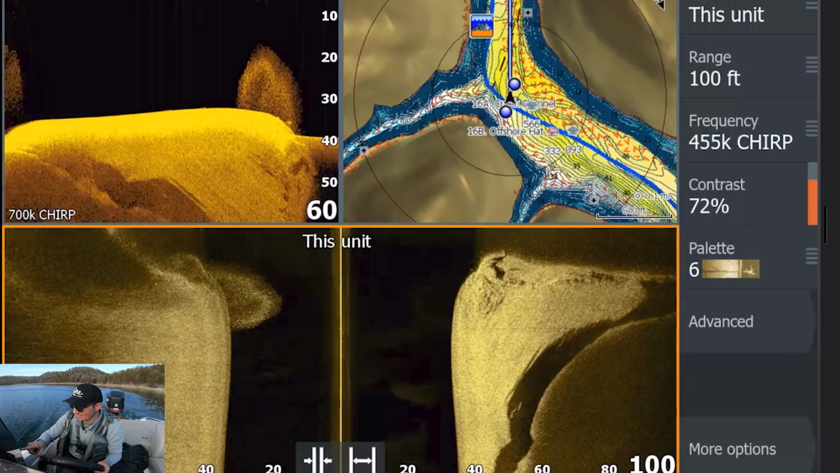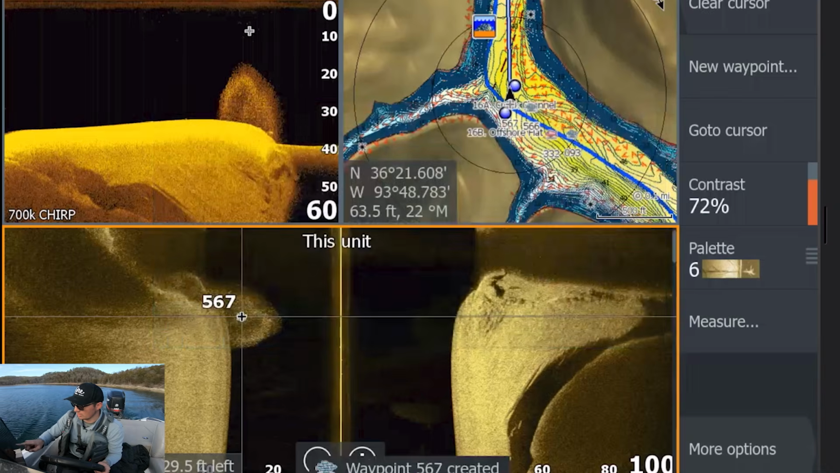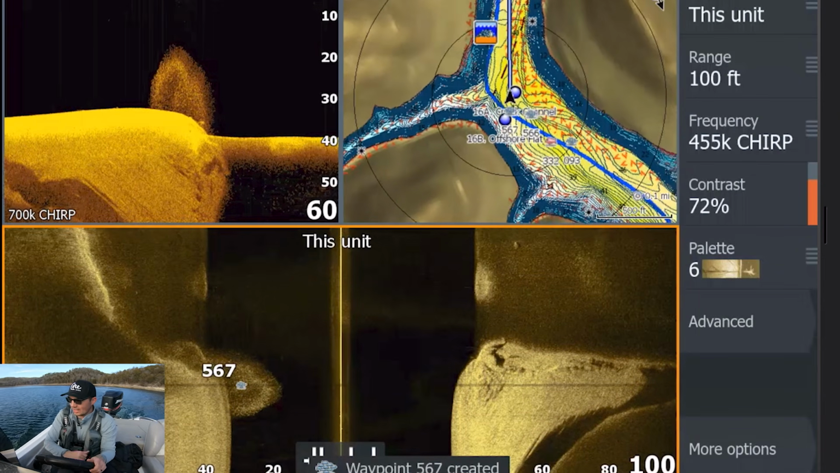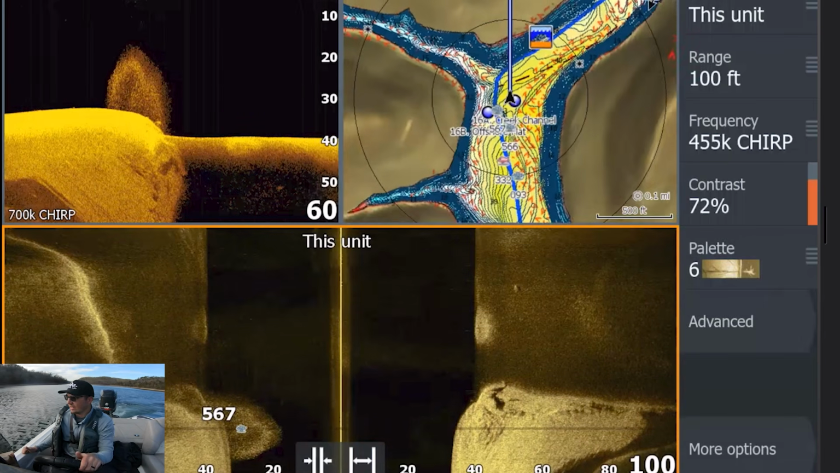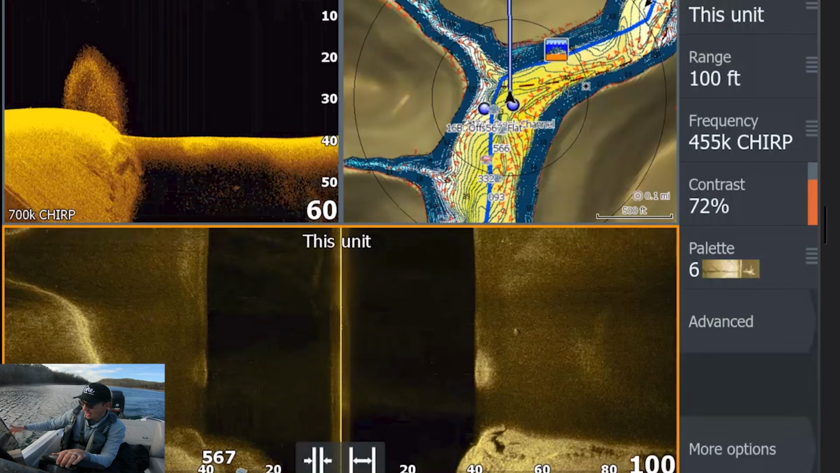So those shad are right there, and there may be some fish actually sitting on the bottom right on that break where those shad are, so I'll just keep marking these icons with shad. And it seems like the shad are on that little break. They're not necessarily out here in the channel.